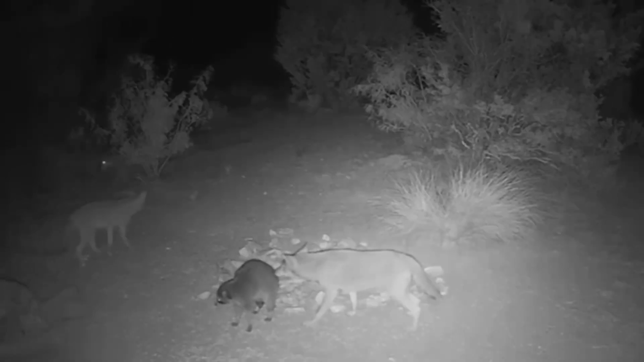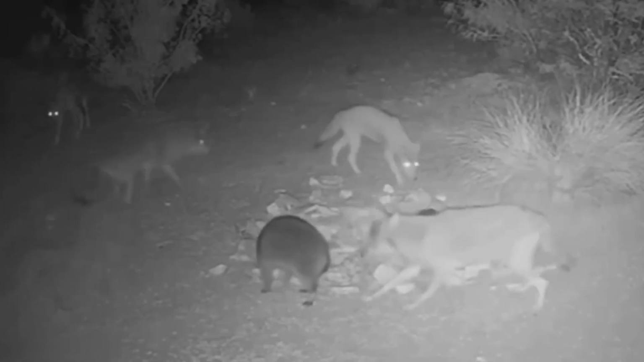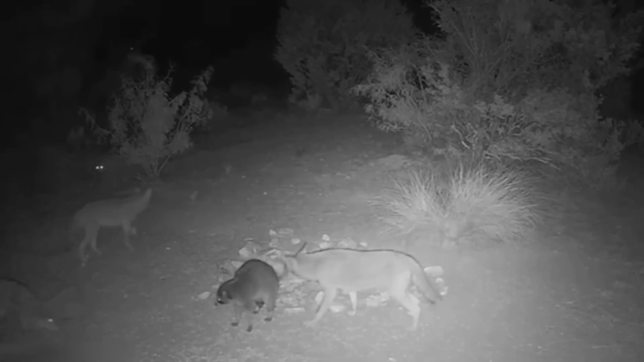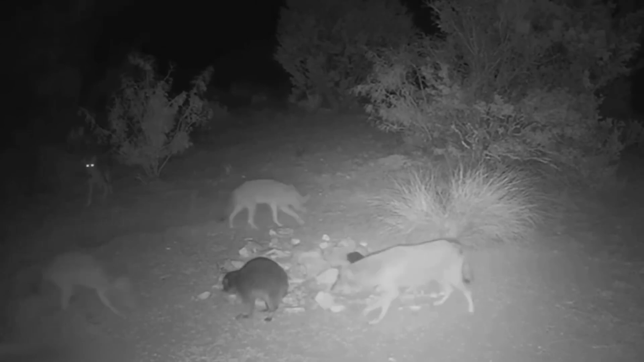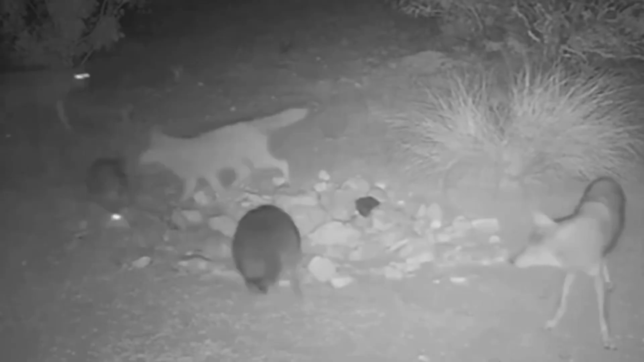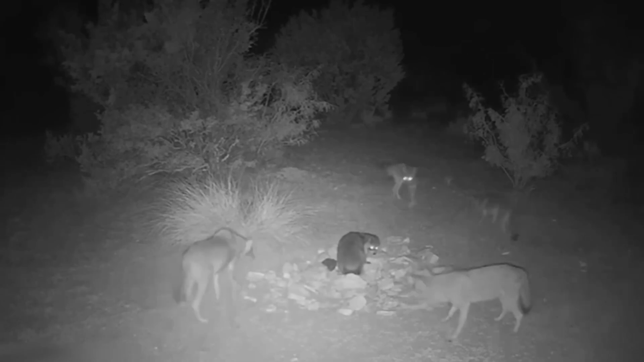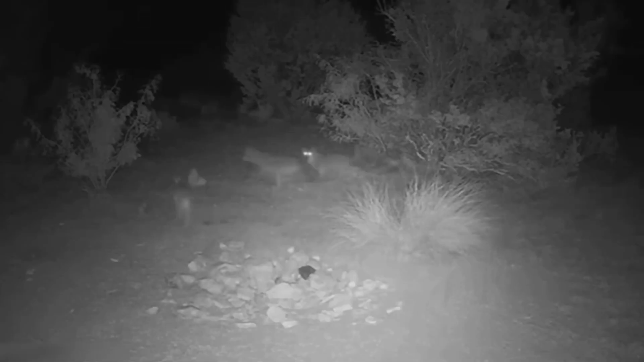What would you do when you're outnumbered and surrounded by enemies more vicious and much stronger than you? Well, while you might not know what you would do until you're faced with a real-life situation, we at least know what a raccoon will do thanks to this trail cam footage. Outnumbered and surrounded by these coyotes, the raccoon decided to stand its ground. It was not going to go down without a fight.